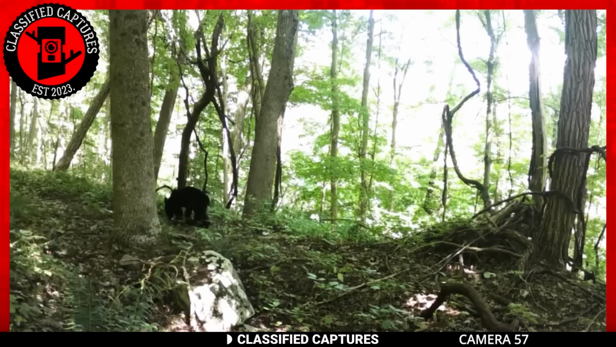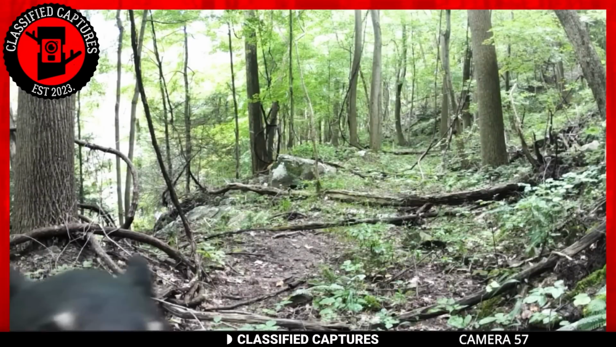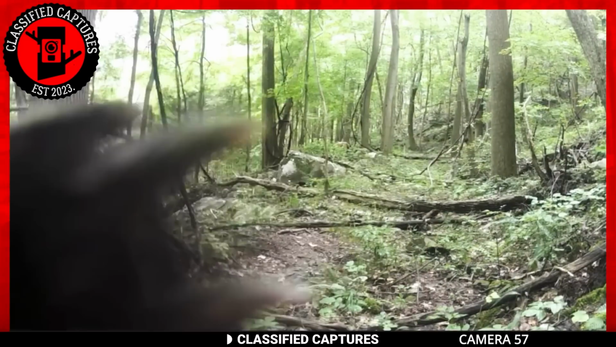Behind our furry friend, a scene of scattered tree branches fallen from great heights creates a picturesque backdrop. Leaves and overgrown weeds add to the natural tapestry surrounding the bear. It's a reminder of the untamed wilderness and the fierce beauty of nature.